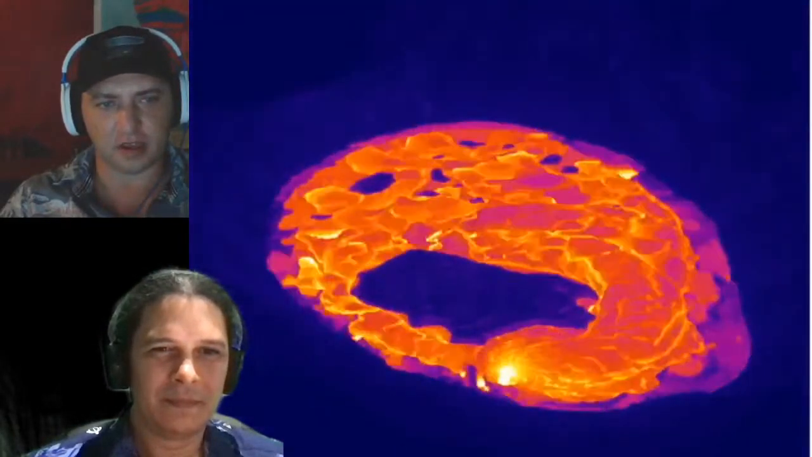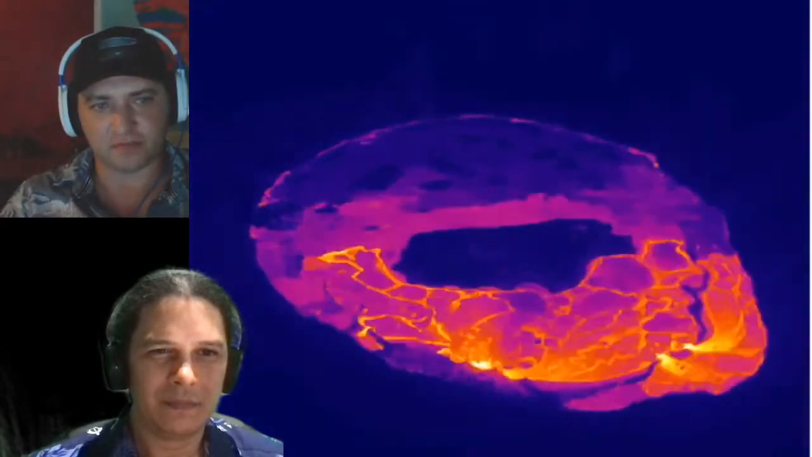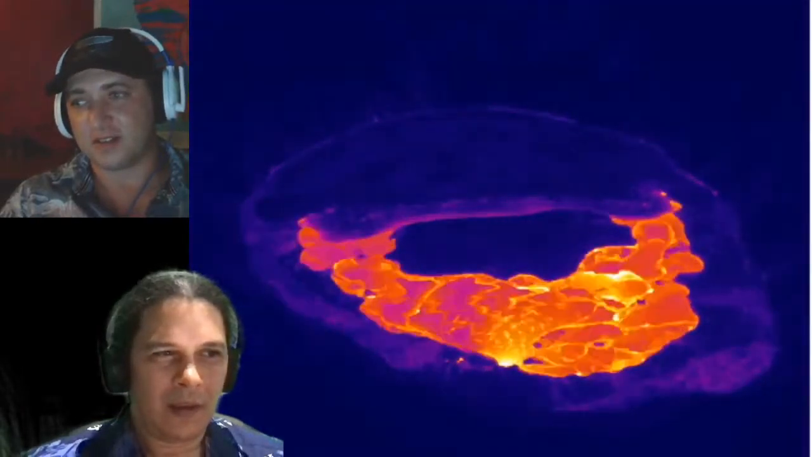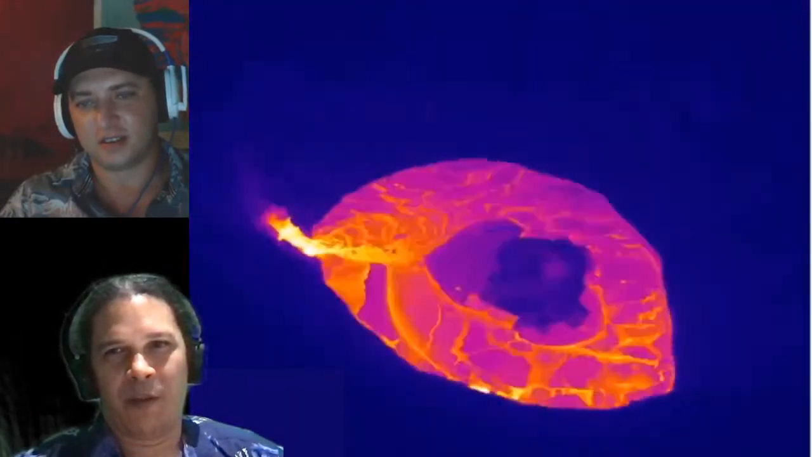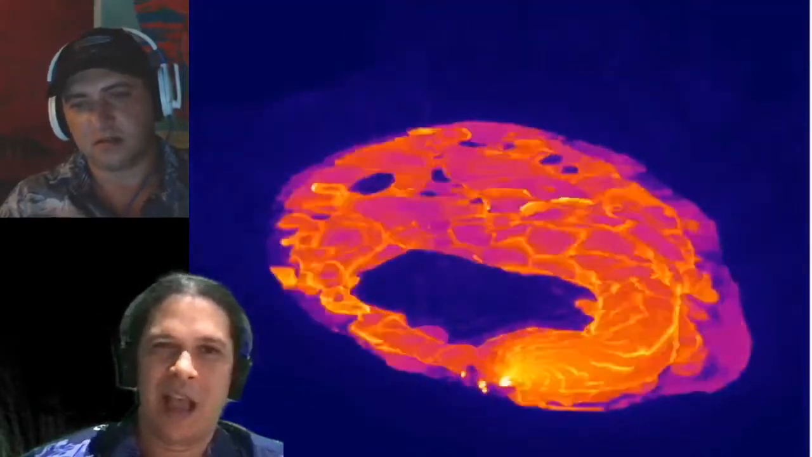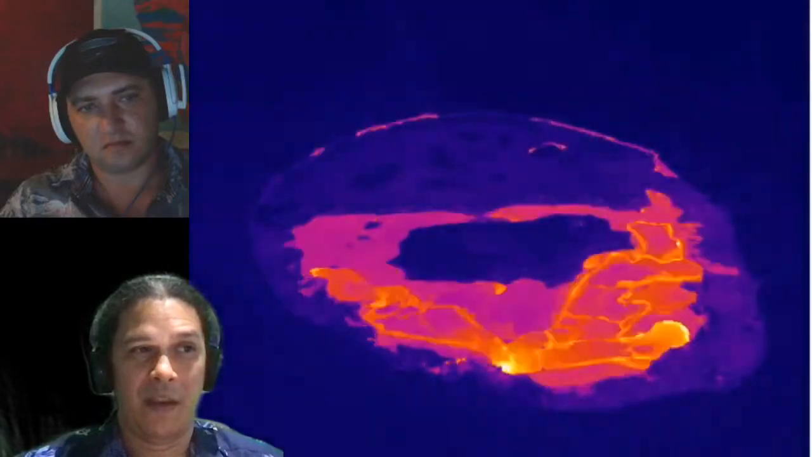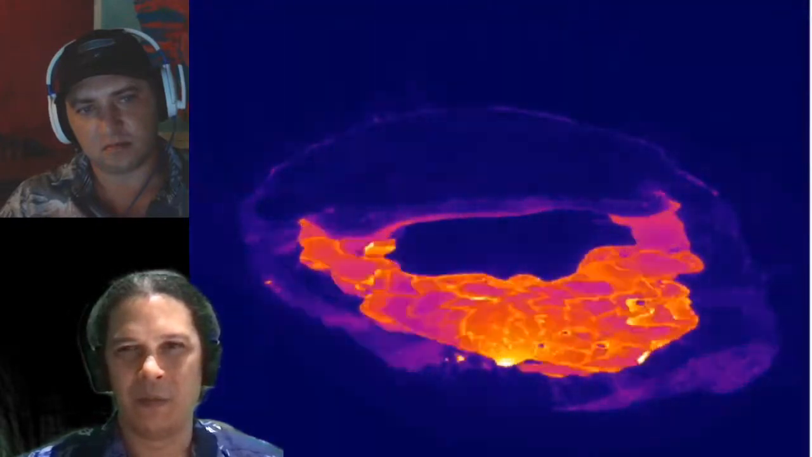If the Helena slump were to slide rapidly in the ocean, is there a chance it could also cause an eruption from ocean water entering a magma chamber? I mean, let's generalize it to any earthquake, right? If you have any big earthquake that can juxtapose water with magma, then you could have explosions for sure. And explosions could open pathways that magma can then come out of, right? So that's all fair game. Whether you want to lump that with Helena slump or not, big earthquakes can do that.